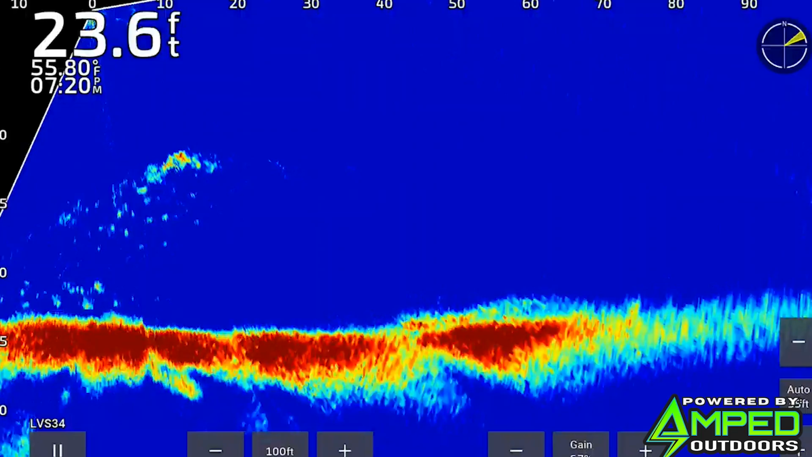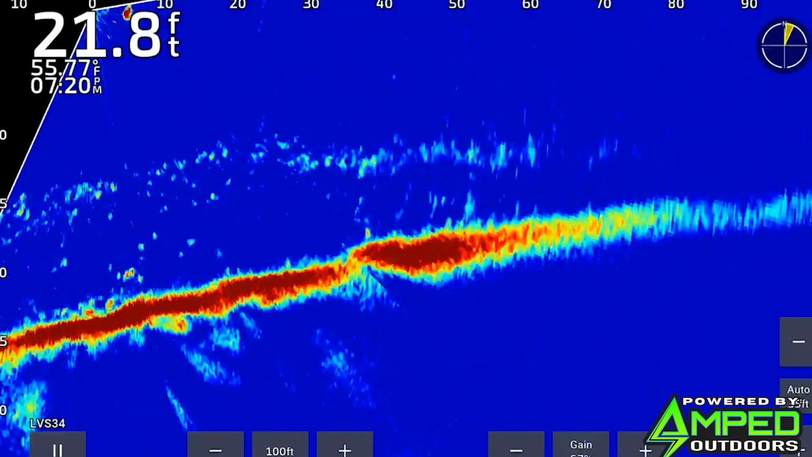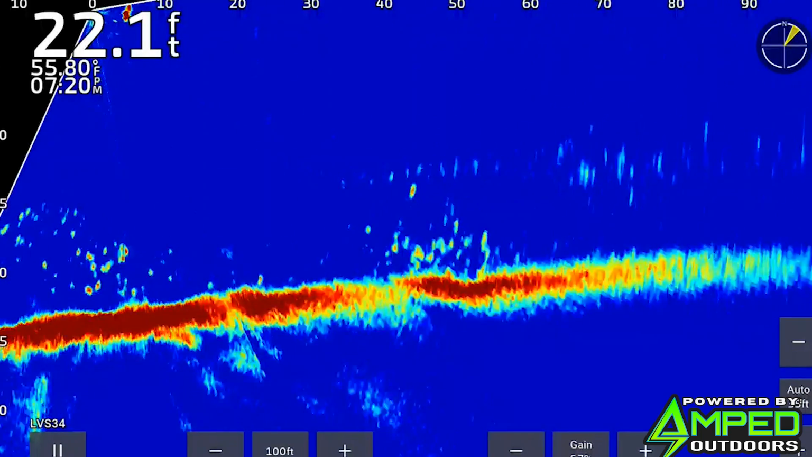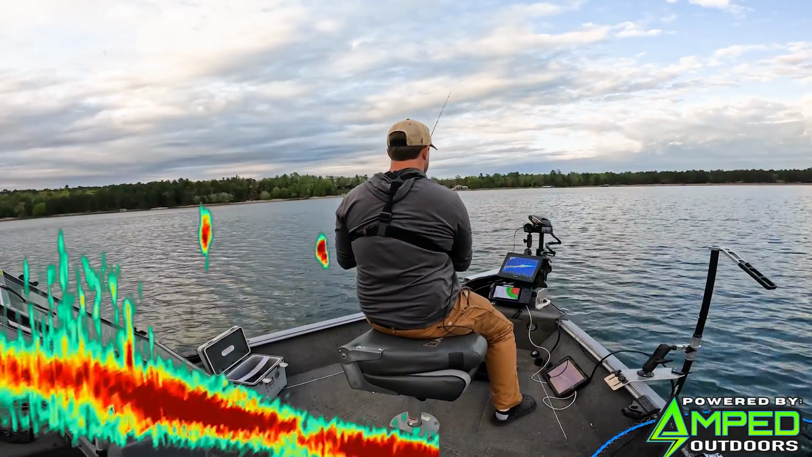Just so much bait all around this stuff. I mean, you just look at that screen. Oh my gosh. You can see why these fish are suspended like this, anywhere from 12 to 20 feet, just bait everywhere. Slow, slow, slow.